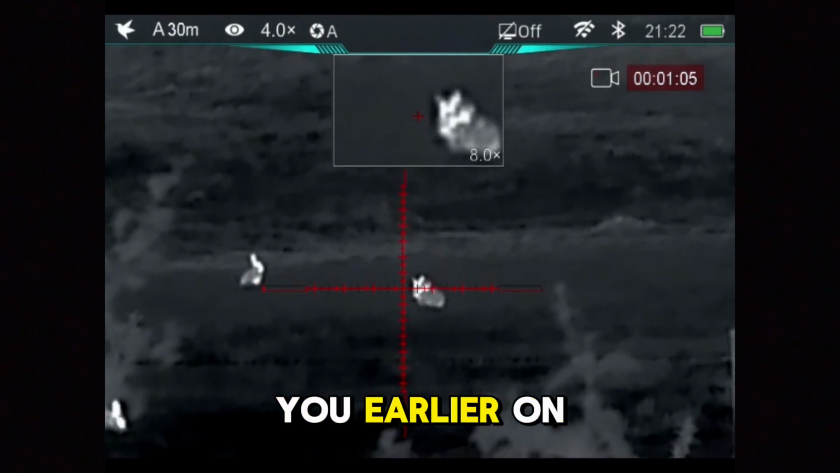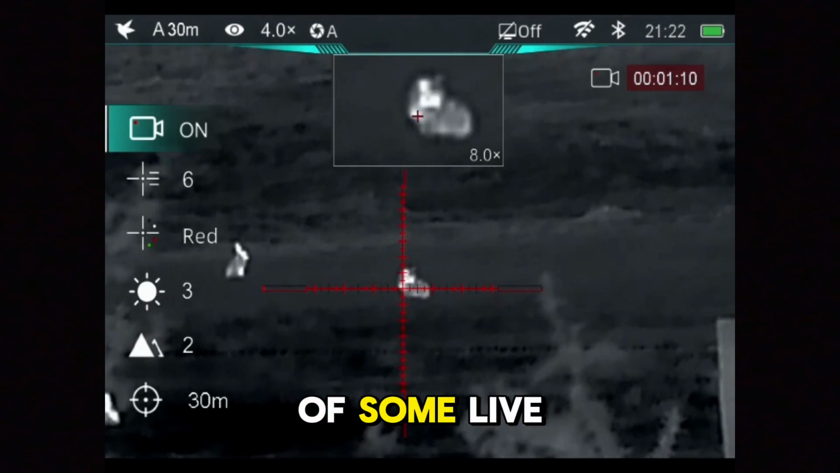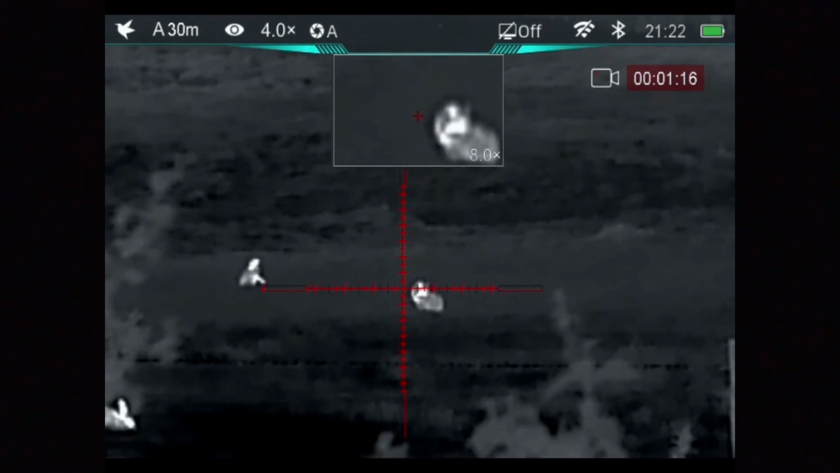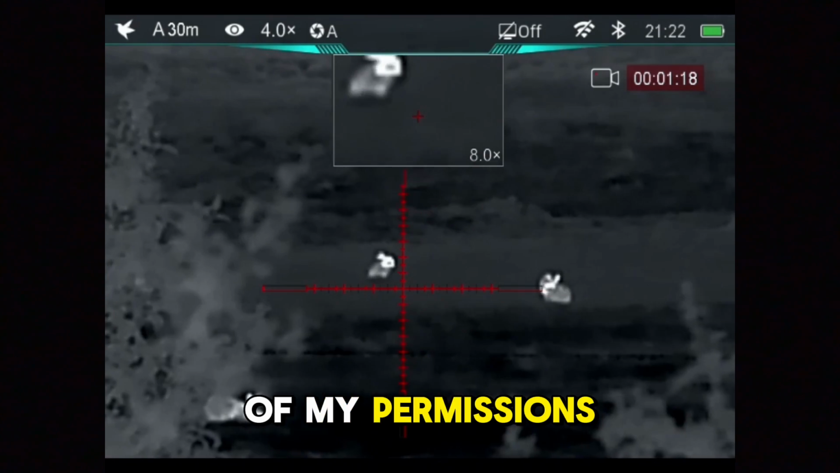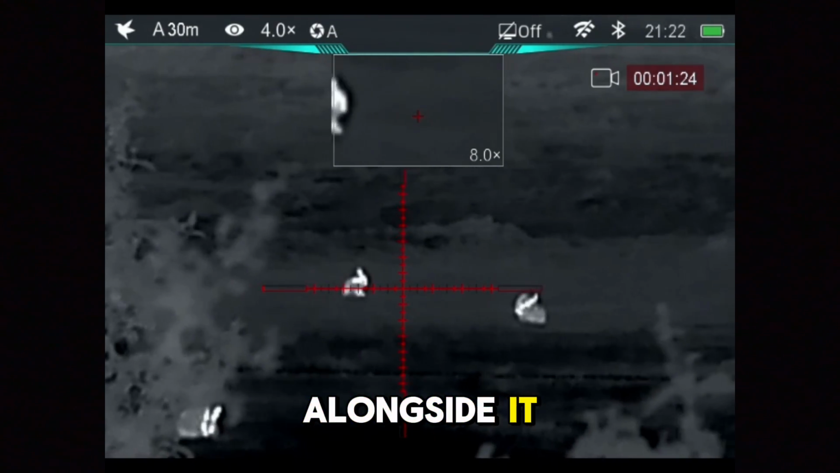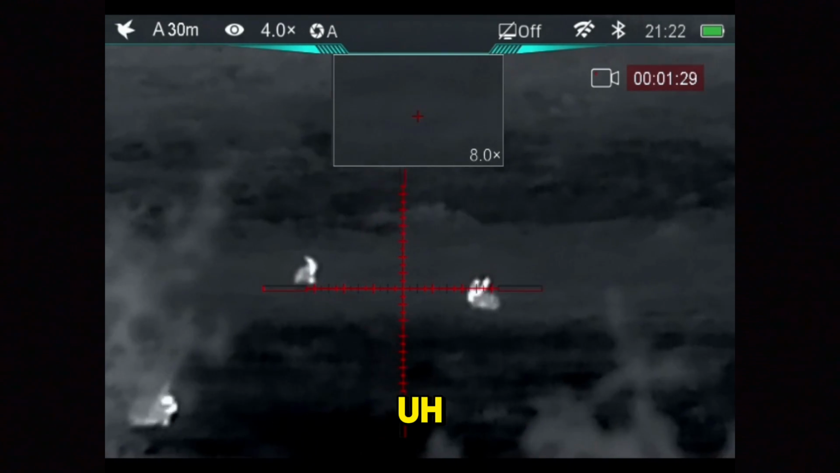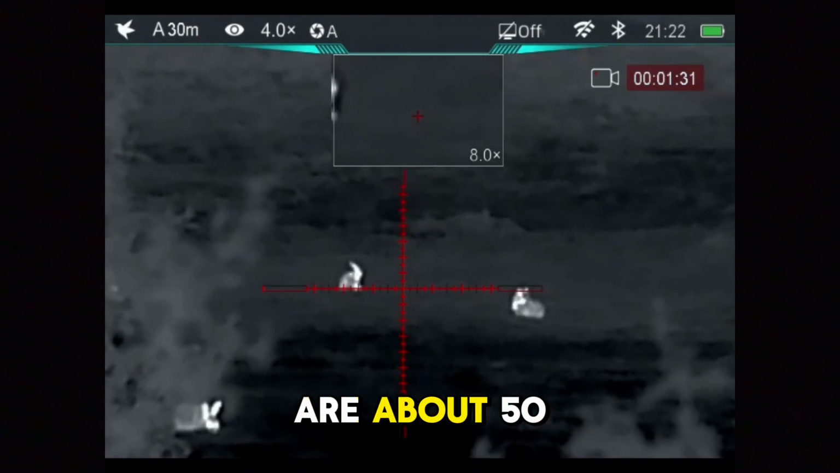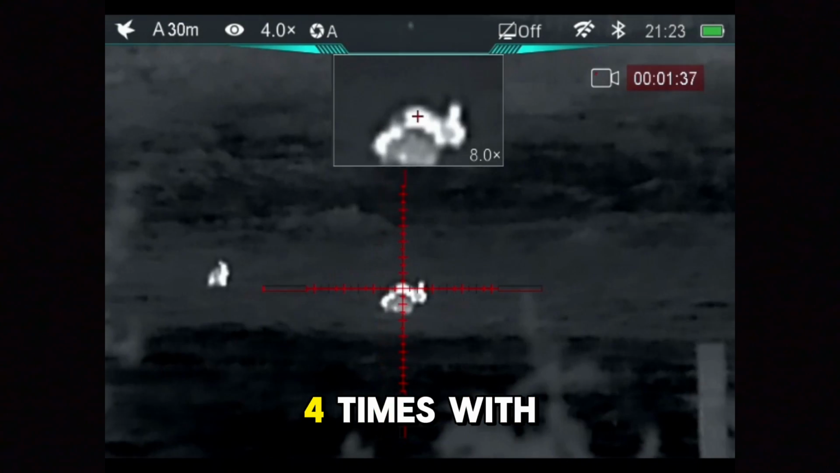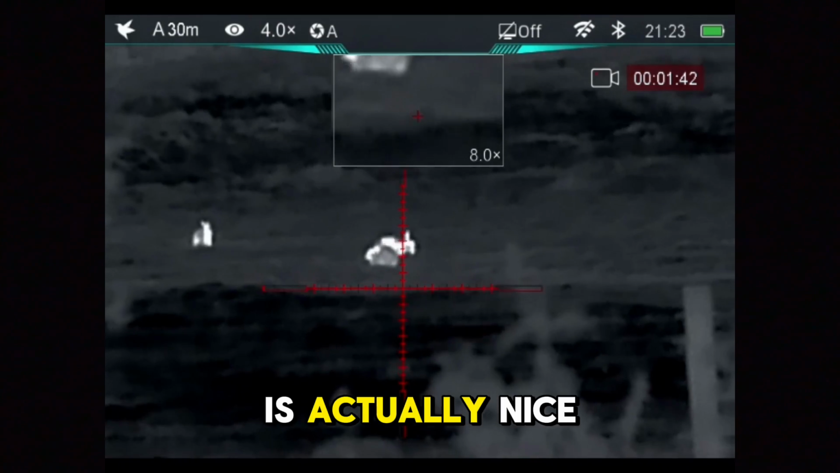Now, I promised you earlier on that I would try and get some thermal image footage of some live quarry, and unfortunately this is not one of my permissions. I would dearly like it to be one of my permissions, but it's just not. But it's a farm that has a road running alongside it, and there's always rabbits there, and it's just a convenient place for me to record some footage.